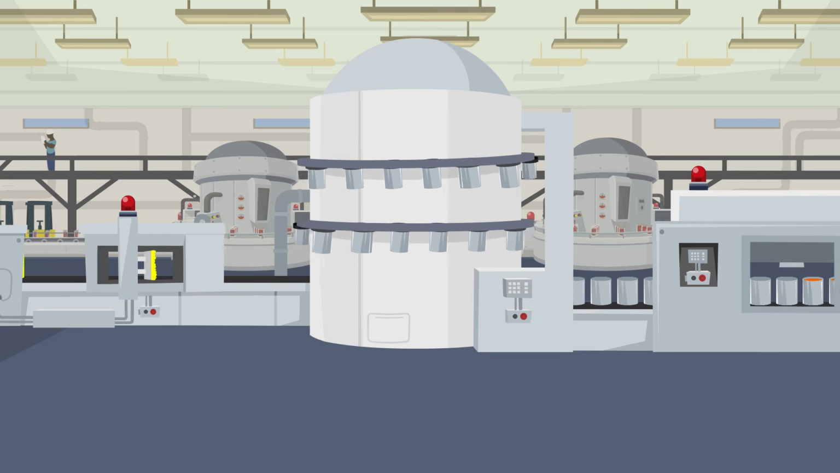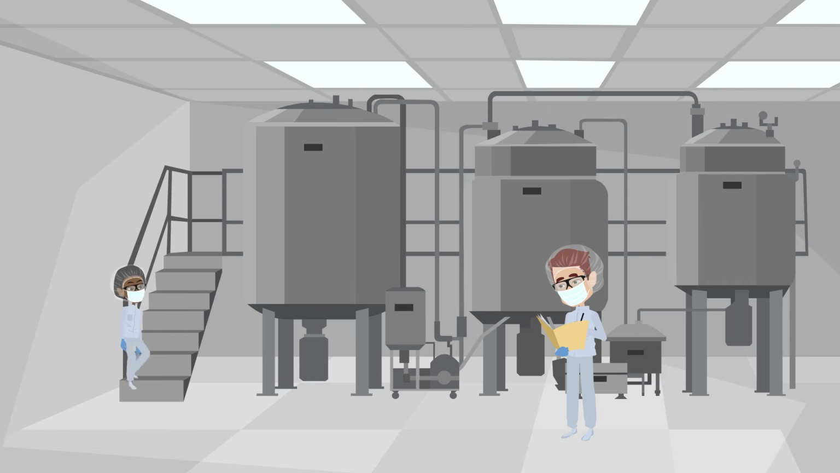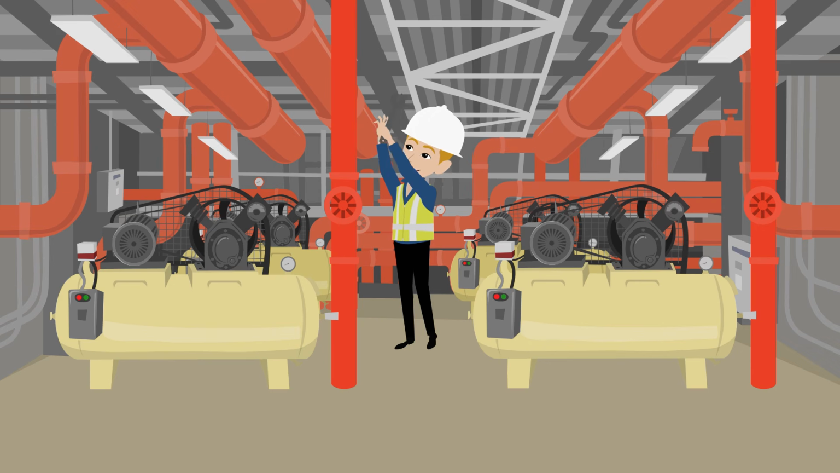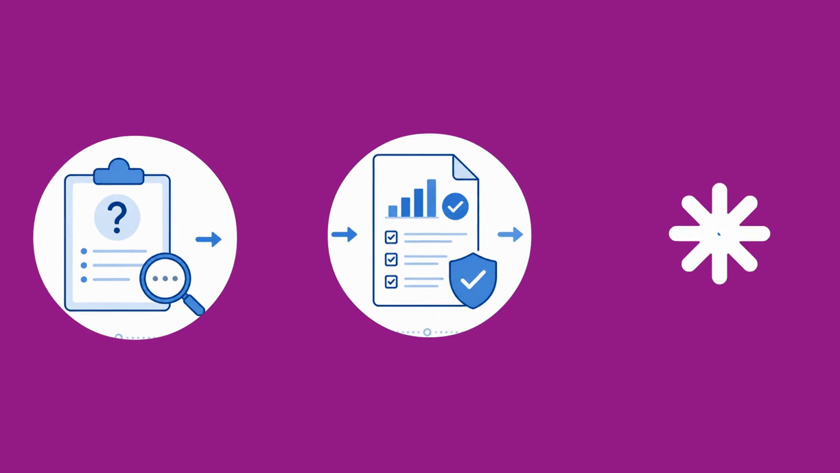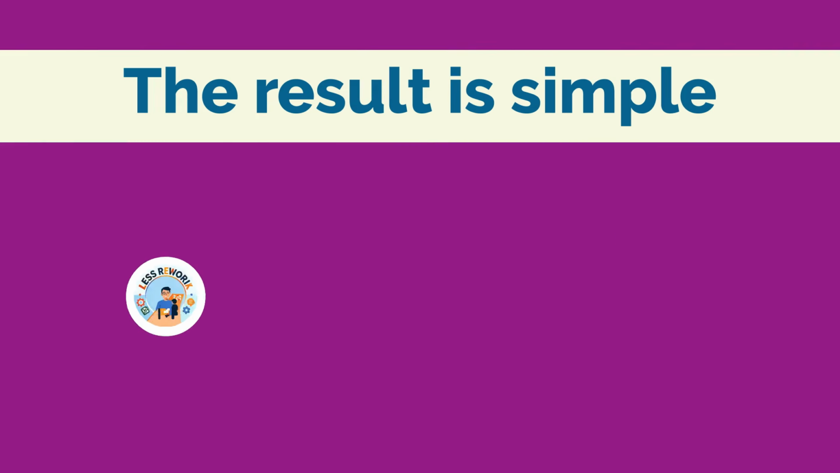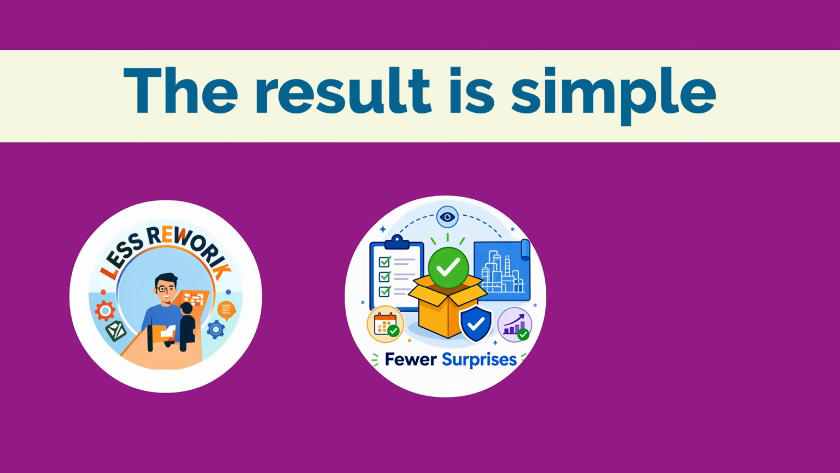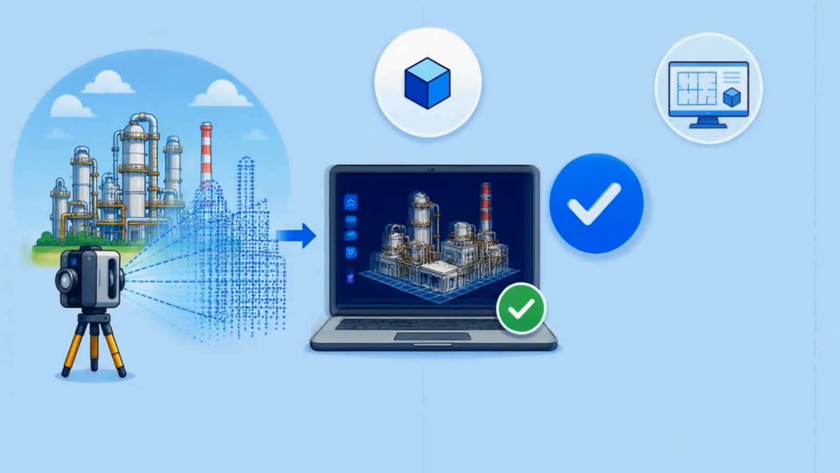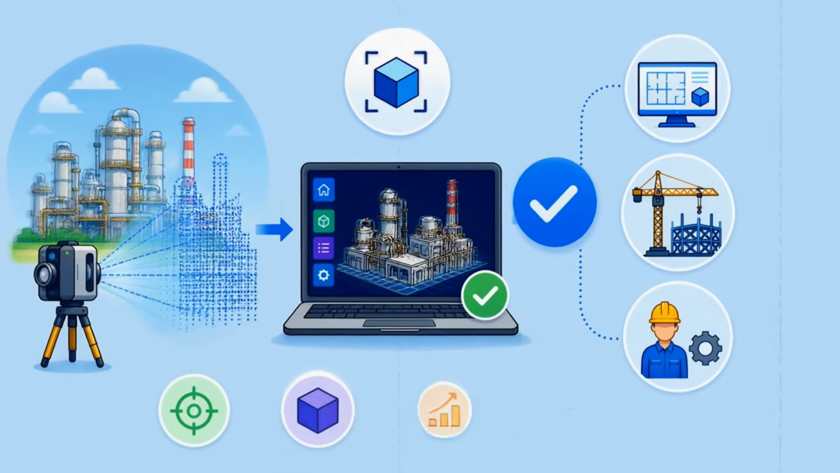In industries like energy and refining, where sending people into certain areas carries real risk, that changes how teams work. Inspections once required scaffolding, or shutdowns can happen remotely. Decisions that once relied on incomplete information can now be based on verified data. The result is simple: less rework, fewer surprises, and faster decisions. That is what reality capture delivers and why it's becoming a core part of how modern industrial projects are planned and executed.